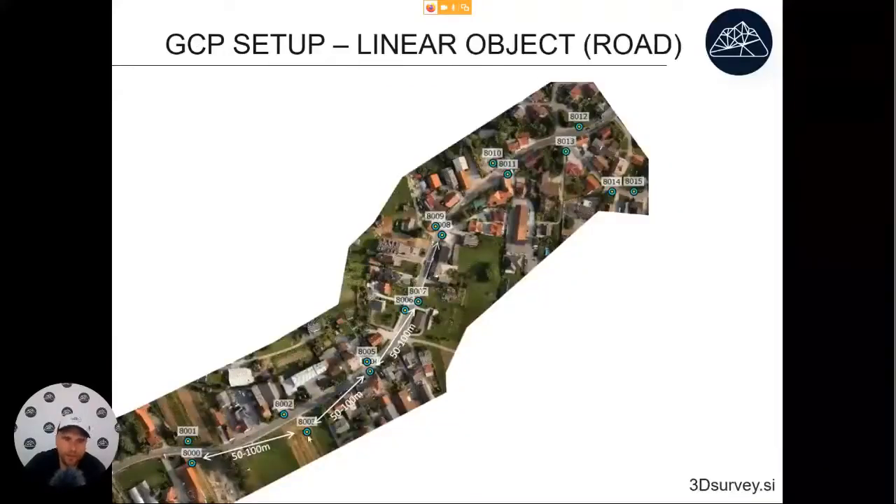If we are mapping roads, then the advice is similar. Again, we put them at a distance between 50 and 100 meters, but in this case, we put them on both sides of our linear objects. So to here, to here, to here, to here. It's good to place them together because then when we are picking them up, we will work faster if they are not that far apart.